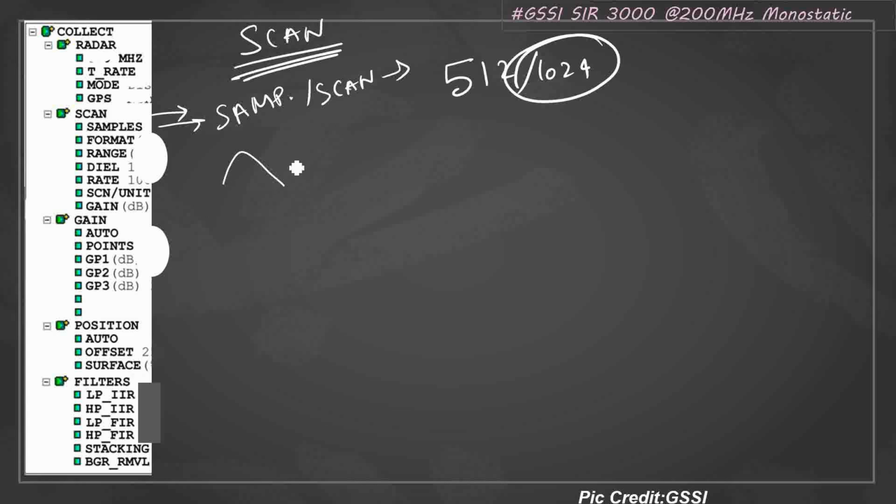So what does samples per scan mean? Each curve is made up of several data points, and by specifying this you are specifying that this number of samples should be per scan. Per scan curve, it contains 1024, or it contains 512 data points.